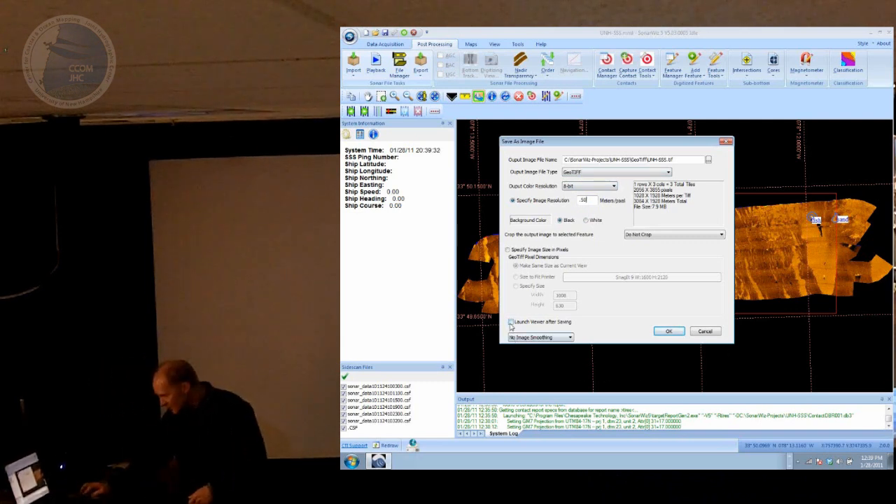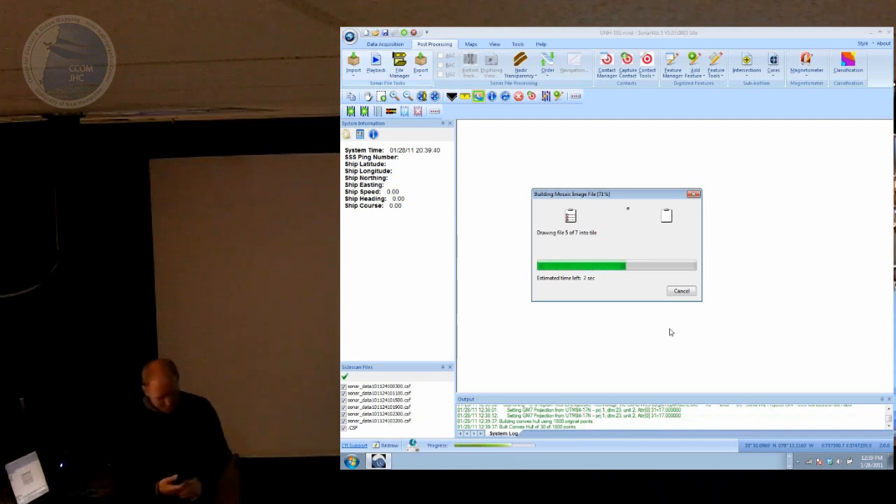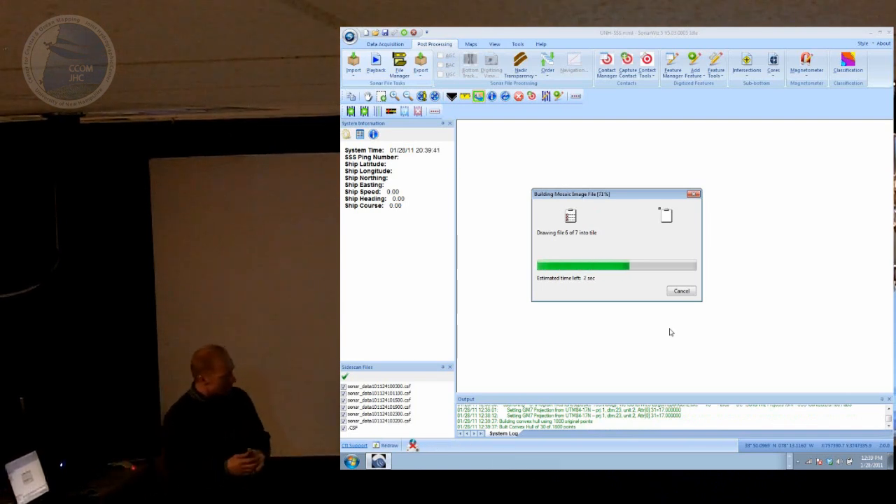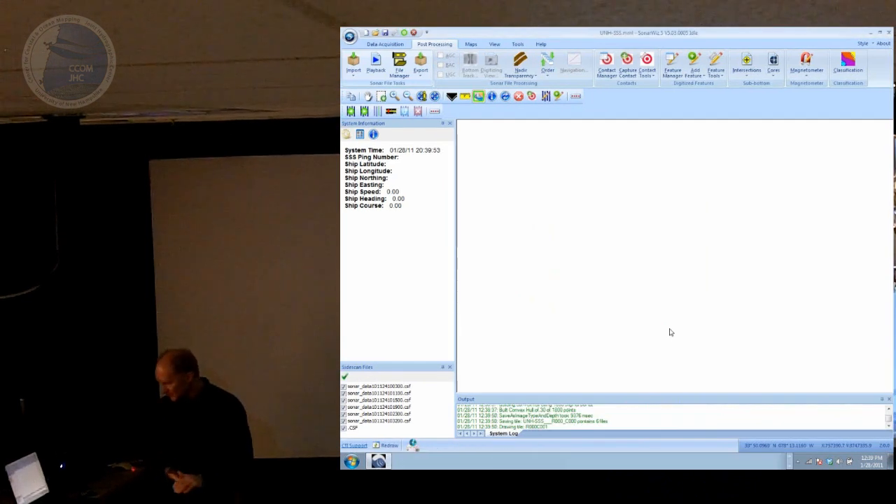And you can do stuff like launch our viewer. You can smooth the image if you like. Let's start with that. This will take a few seconds. So what it's doing is basically just tiling up that image and sewing it all up into one big TIFF image. And it should open up our system viewer for TIFF when it's finished.